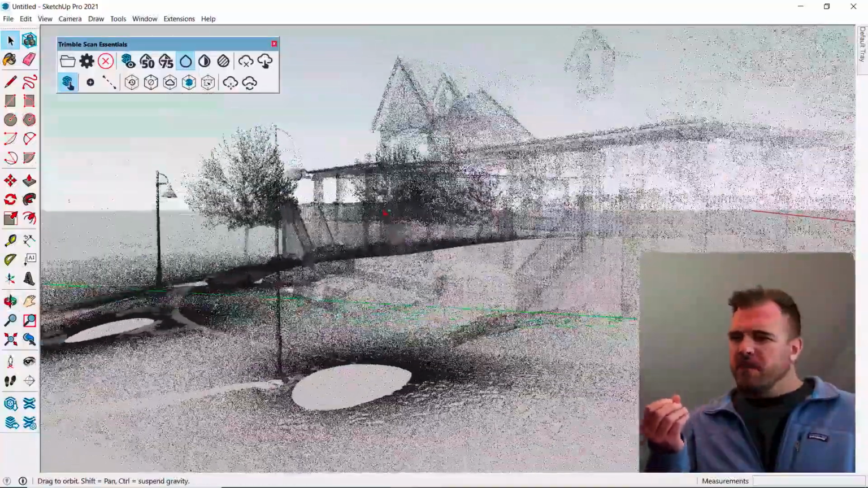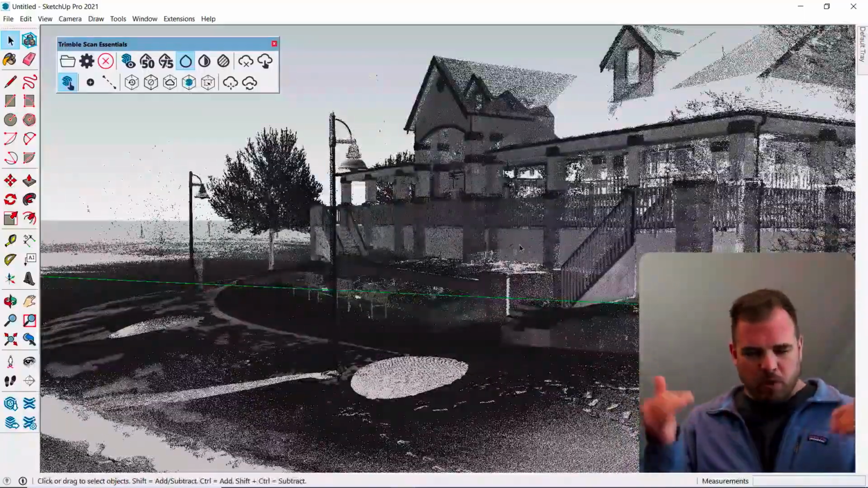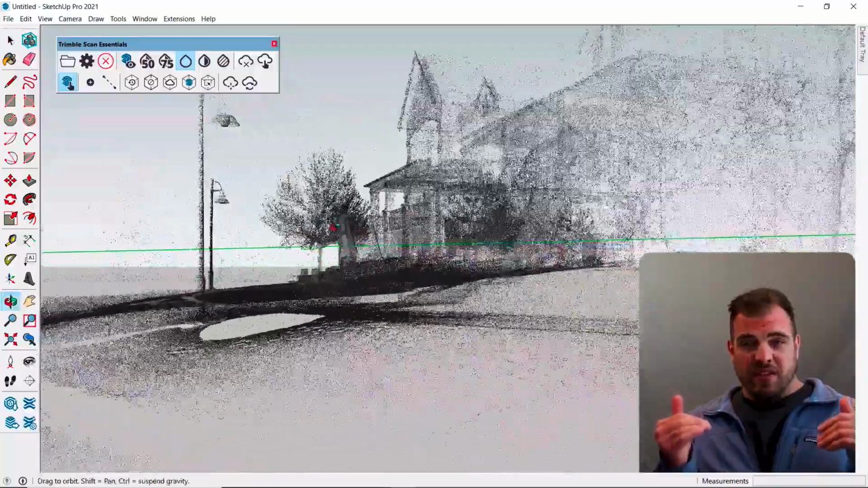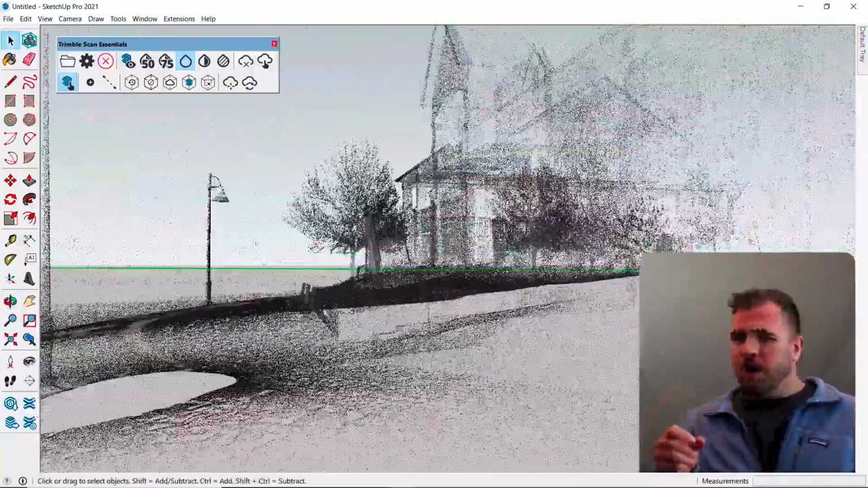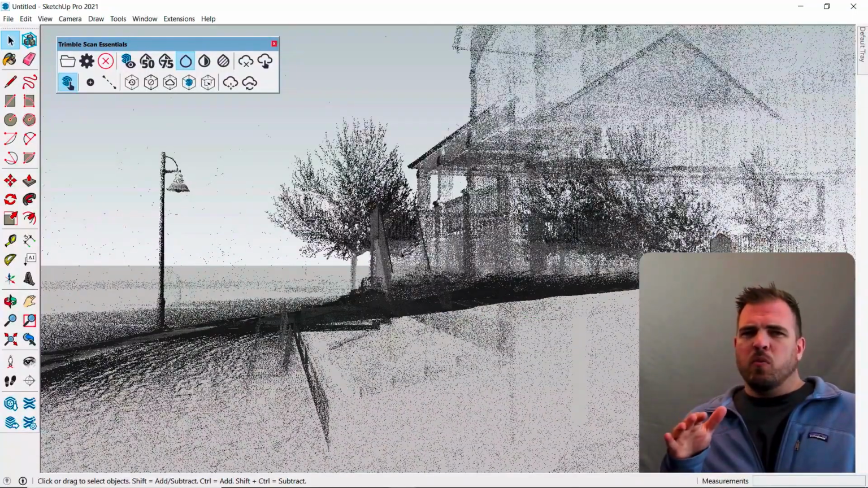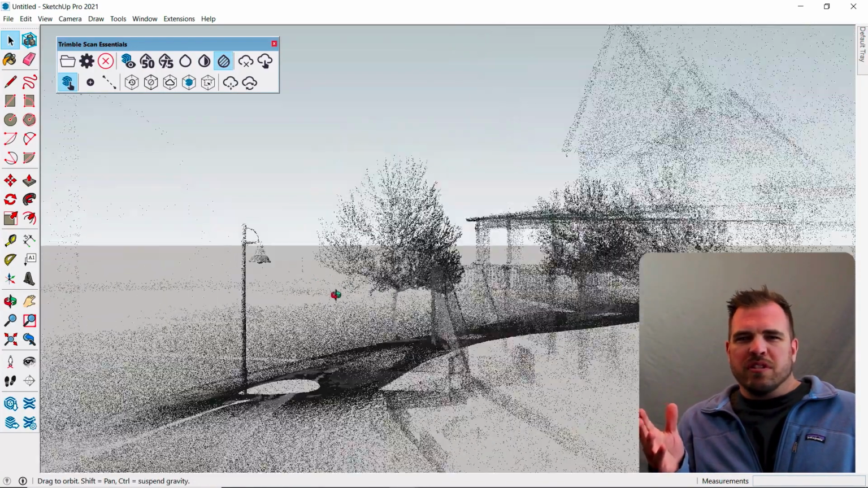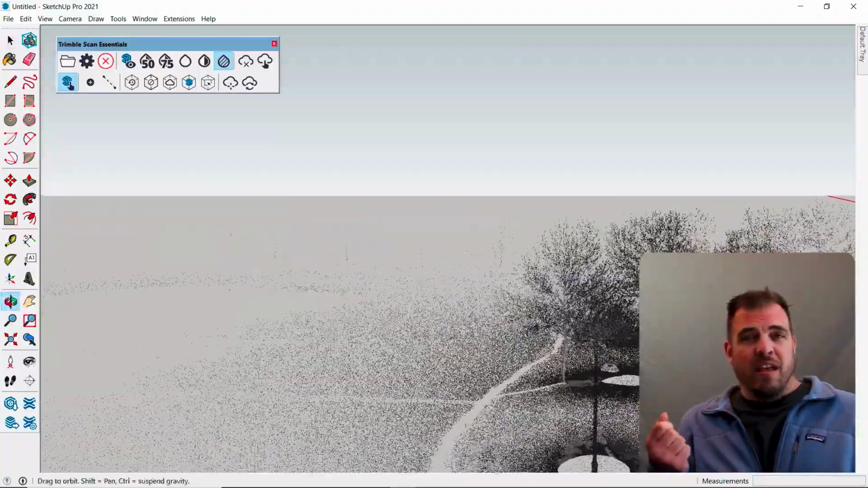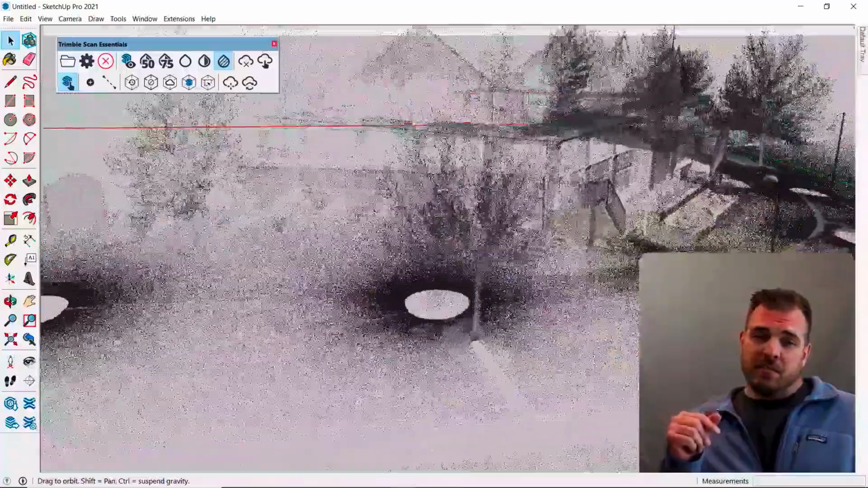This is a fairly unique tool because at its core, Scan Essentials imports point clouds into SketchUp and then provides tools to use those point clouds as a powerful modeling reference. Again, we don't create the point clouds, but from high-end laser scanners to drones and now even some phones and tablets can create scans that can be imported directly into SketchUp through Scan Essentials.